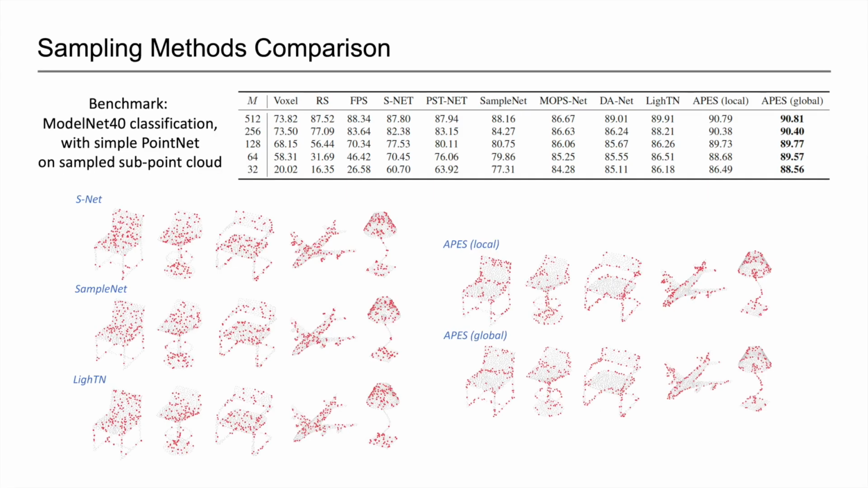We additionally compare our sampling method to previous work including RS, FPS, and the more recent learning-based SNet, SampleNet, LiTN, etc. The task here is the ModelNet 40 classification, and the task network is PointNet. We observe that both local-based and global-based APES achieve good classification results with the task network under different sampling ratios.